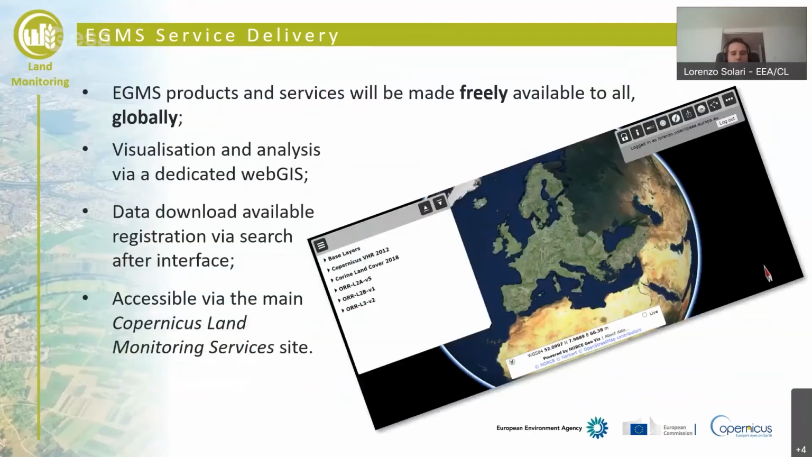The EGMS will, of course, be made available for free and at no cost for everyone. So according to the Copernicus policies, we will have a WebGIS where people can visualize the data and analyze the time series, for example. So click one point or multiple points and obtain the time series and extract the image of the time series from the system.